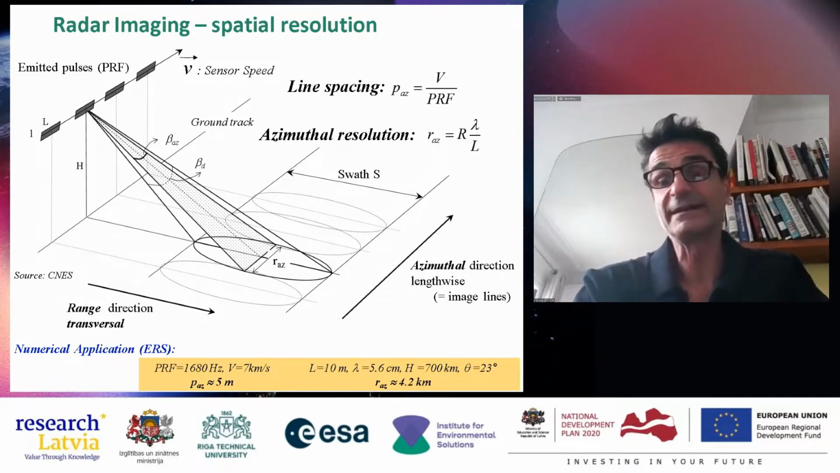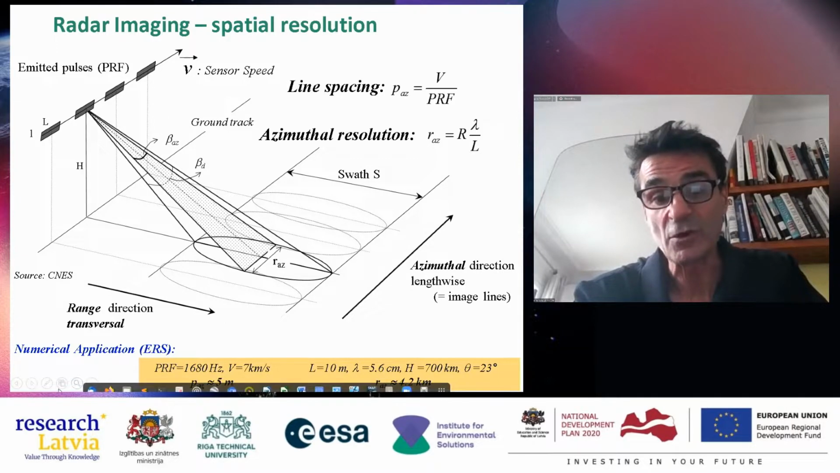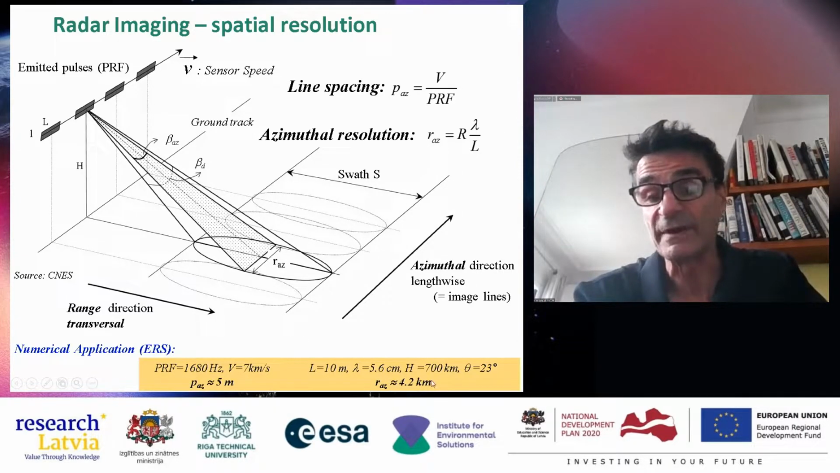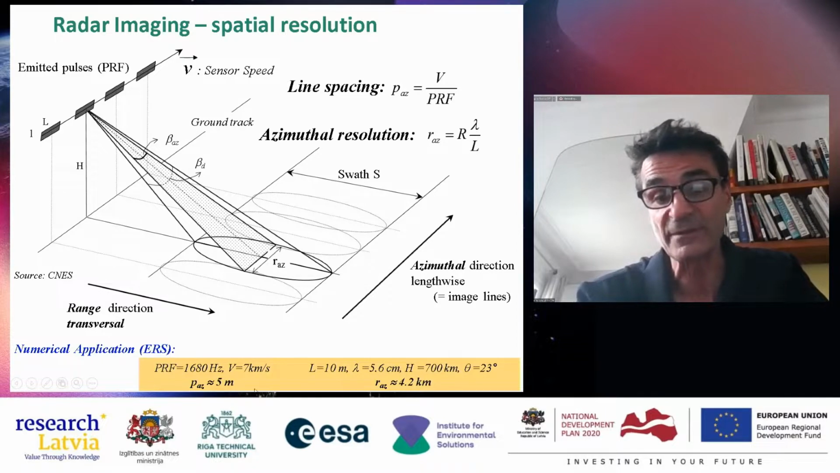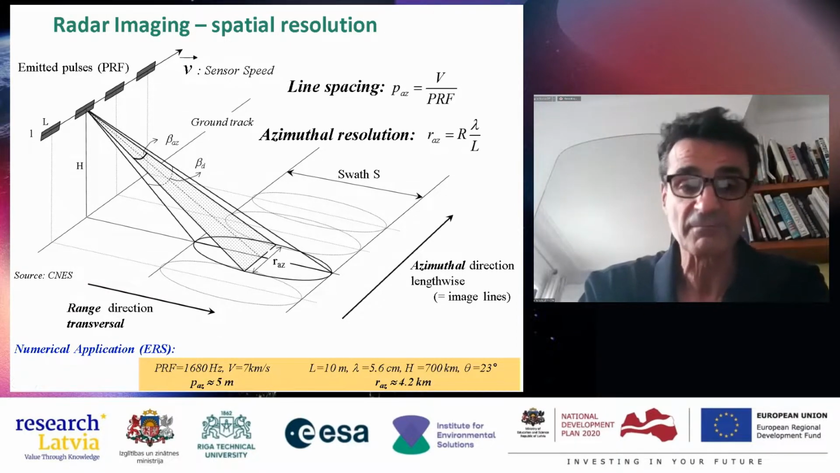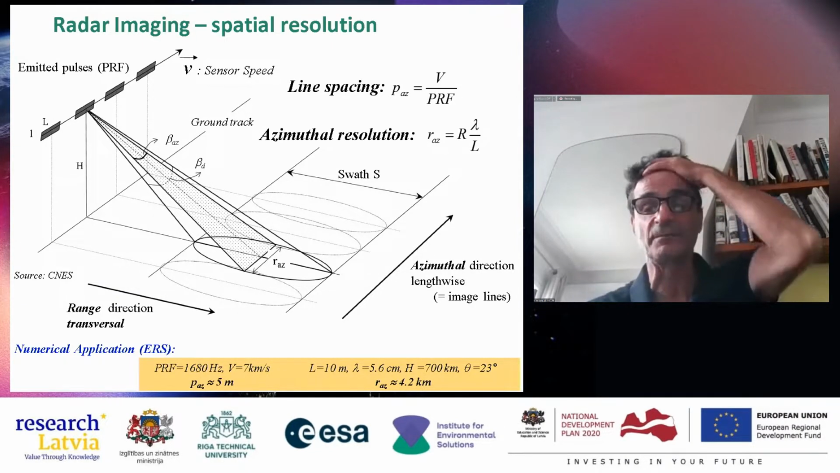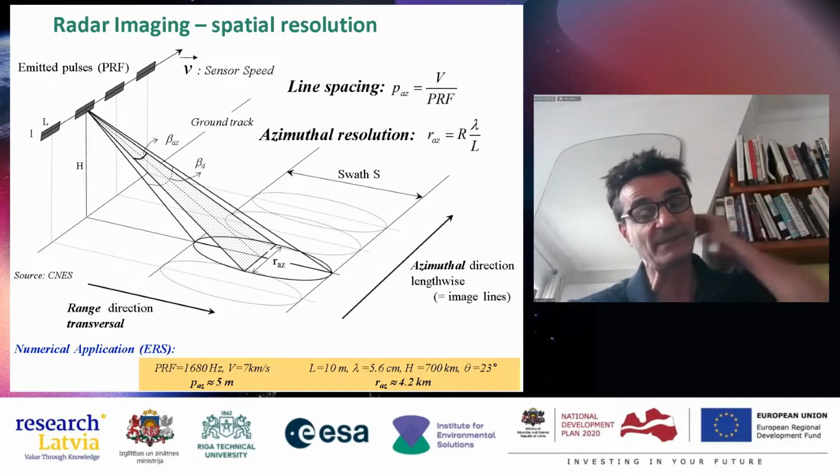But in radar, it's different because the spatial resolution is much larger than the pixel size. All right.